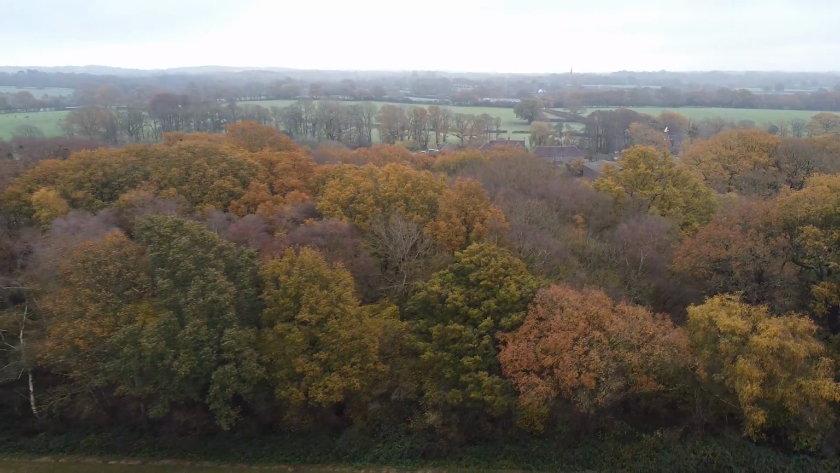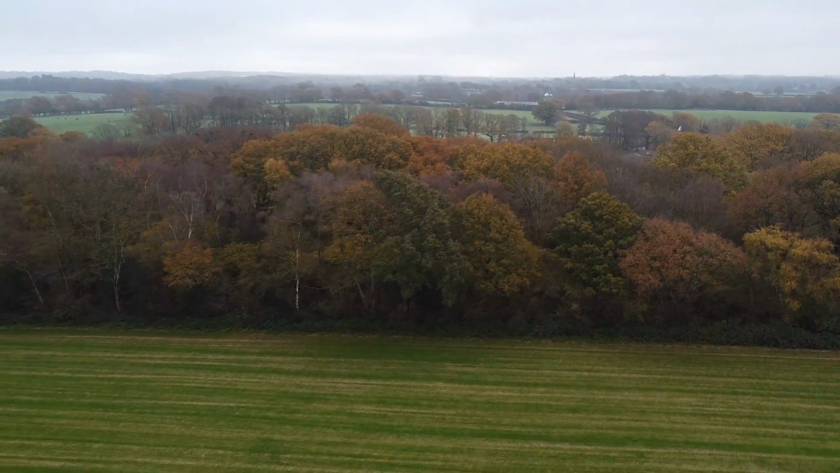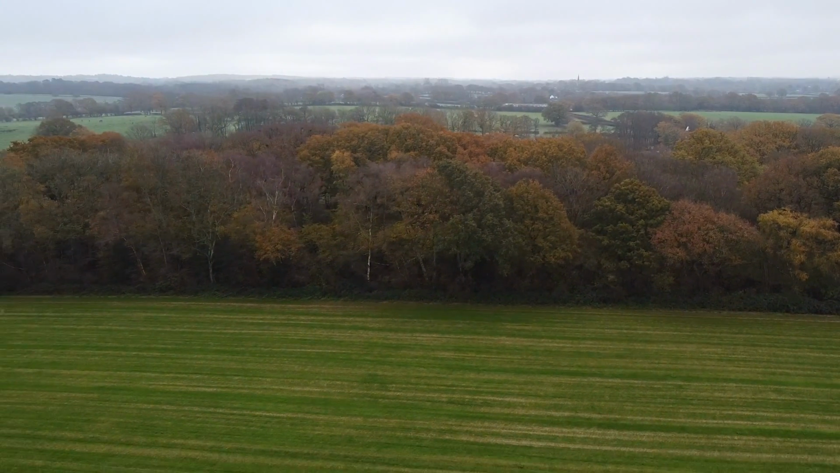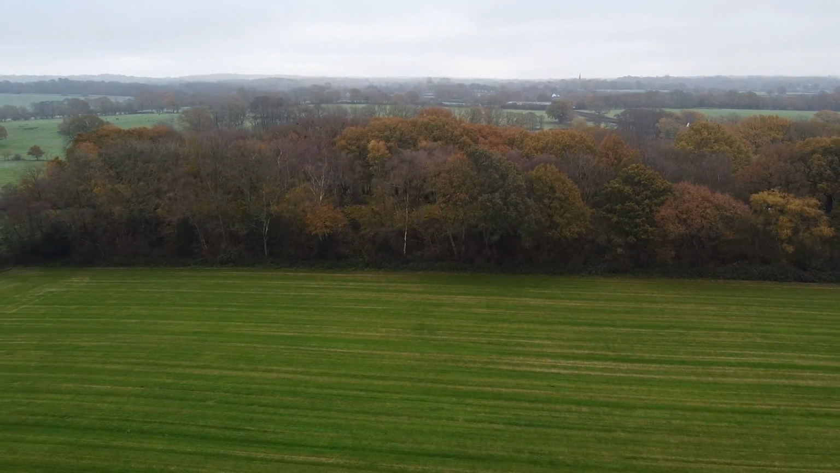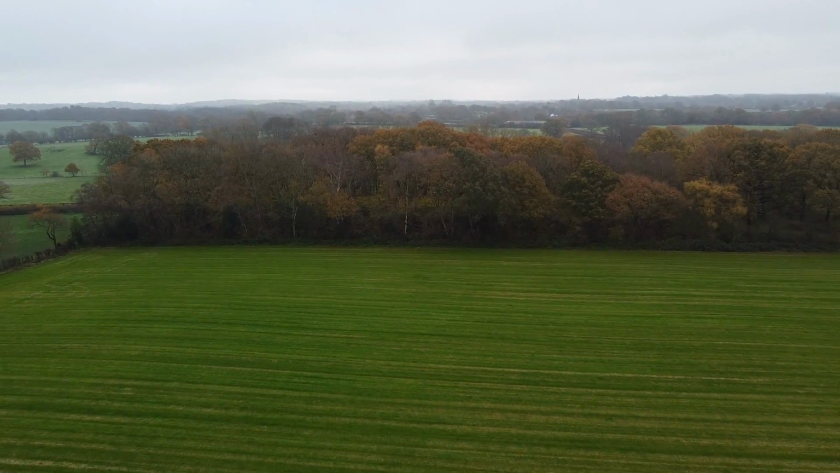Now here we're shooting up into some quite thick trees, but beyond that we've just got open fields, so it's a perfectly safe sort of environment to be shooting like this in. But certainly in other areas it is something you do need to be very mindful of.